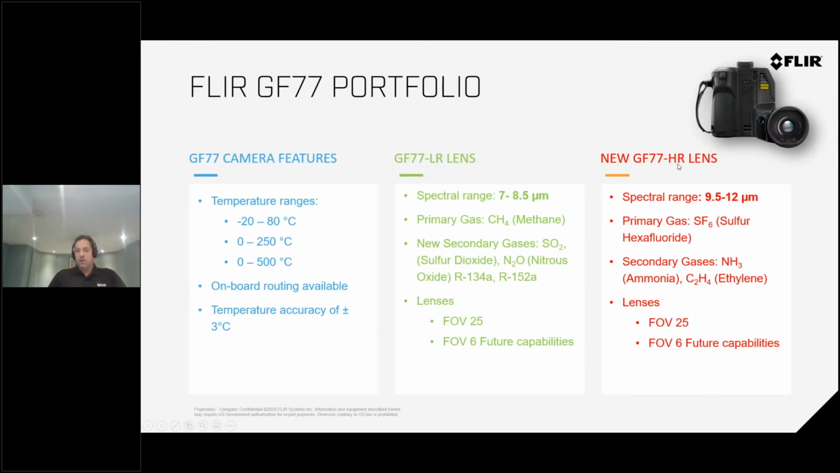In the HR lens range, which is designed for 9.5 to 12 microns, this is another lens that has a filter for the SF6 gas and secondary gases like ammonia and ethylene. And again, there's a 25-degree lens and a 6-degree lens. So there are 4 lenses here. This is not one lens doing 2 things. There's a 25-degree HR, 25-degree LR, 6-degree LR, and 6-degree HR.